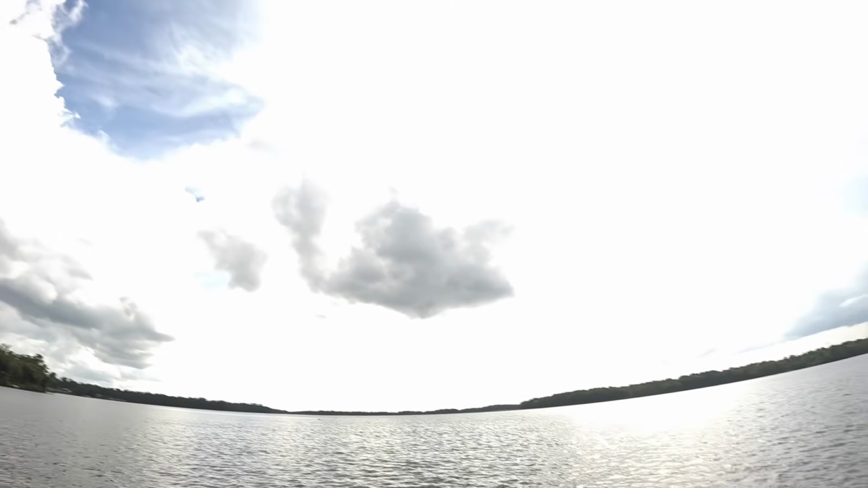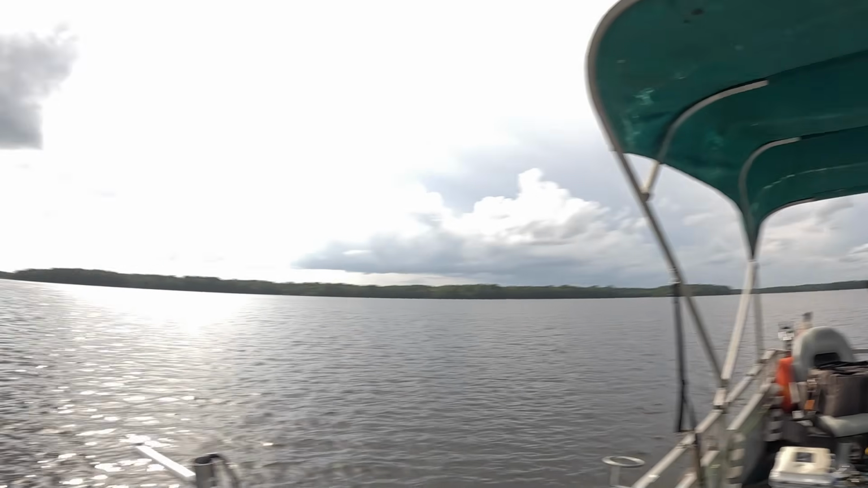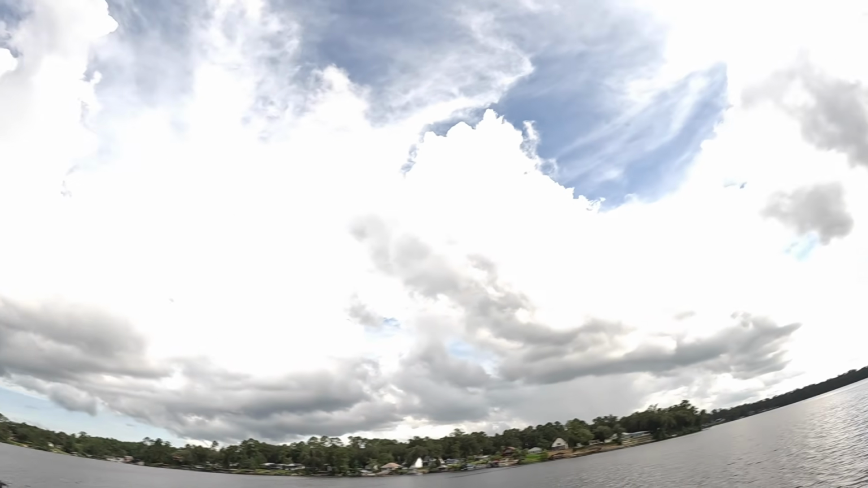Okay, let's see if I can show you some fish. Let me show you around real quick, guys. You see that cloud right there? I hope that's showing up well enough. These clouds down here are not my friend today. So I'm going to see if I can show you some schools and talk a little bit about location.